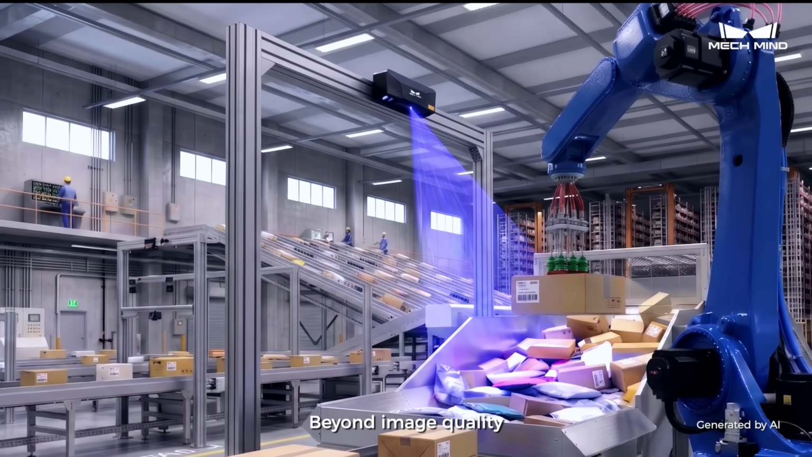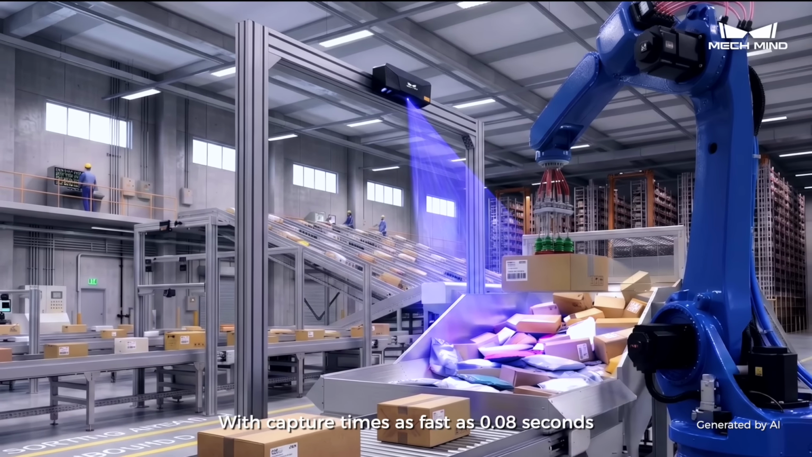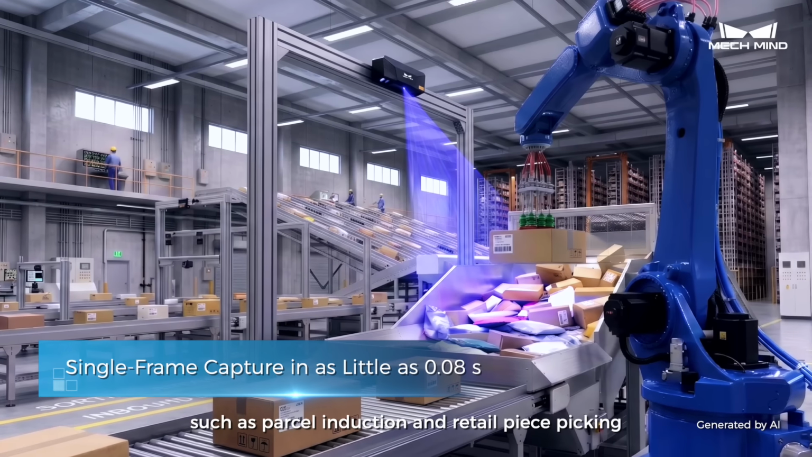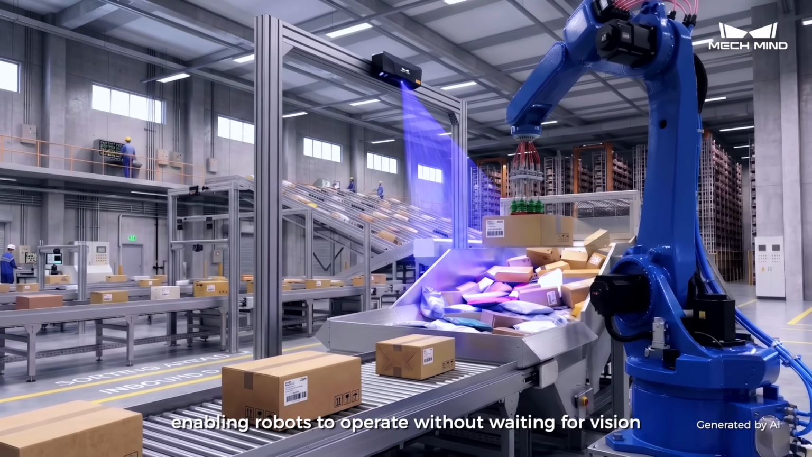Beyond image quality, the camera also delivers outstanding speed. With capture times as fast as 0.08 seconds, it keeps pace with high-throughput applications such as parcel induction and retail piece picking, enabling robots to operate without waiting for vision.